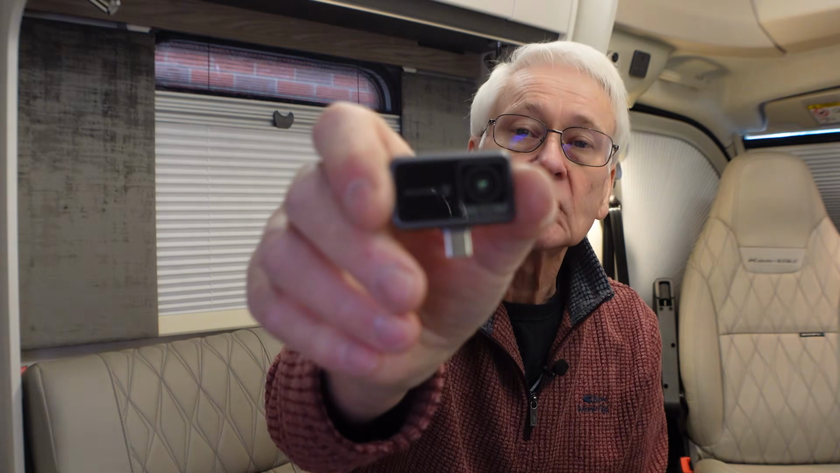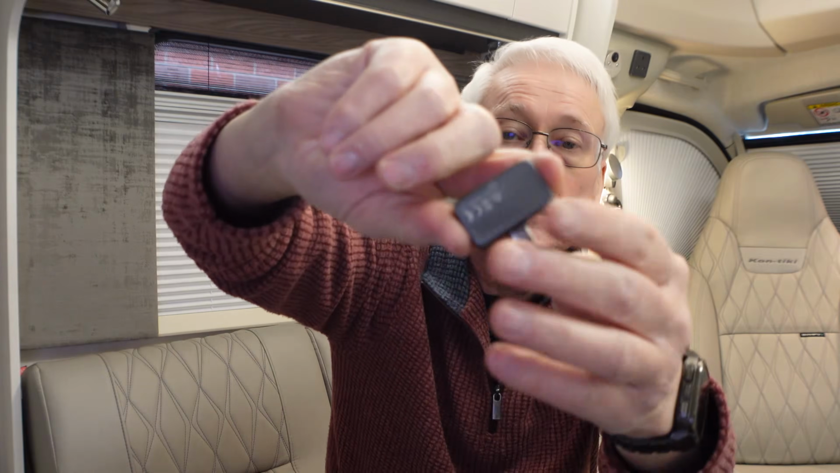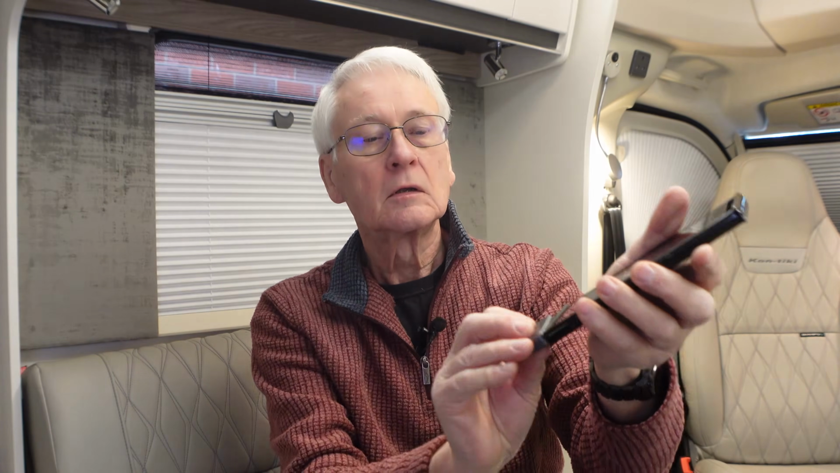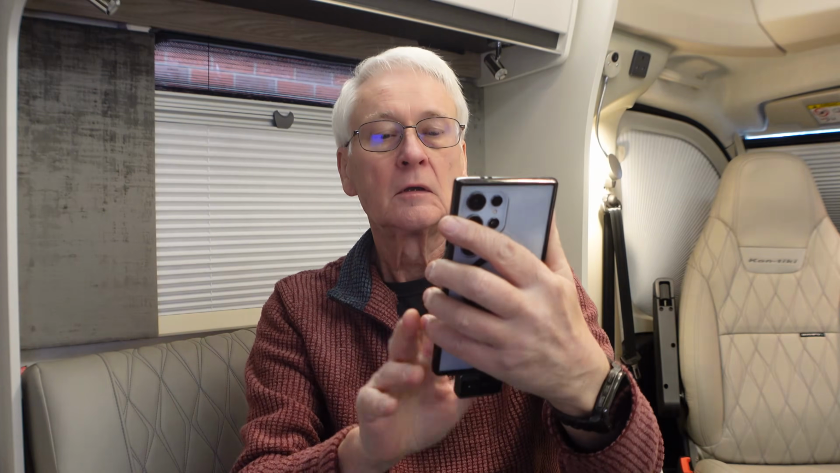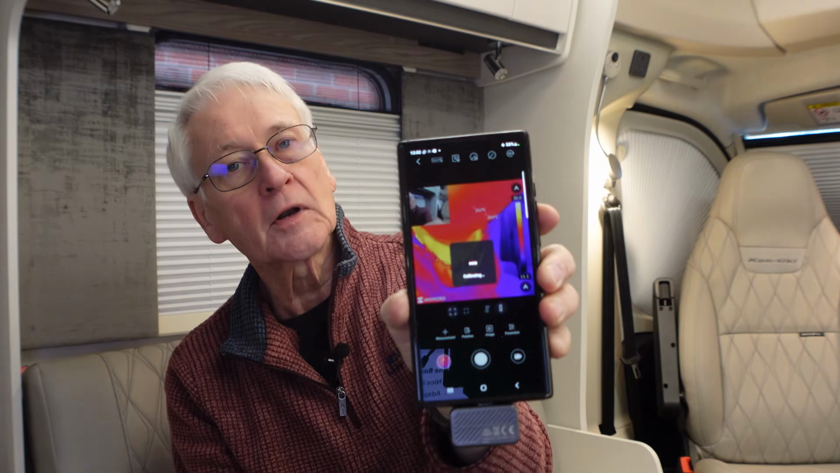And this is the unit itself. Quite small, as you can see. USB-C connector on the bottom, and that's it. And of course, you've probably guessed by now, you need a phone. It works with iPhones and with Android, and really to get it to work all you do is plug it in, enter your passcode or your fingerprint or whatever you do, and it starts an app up on here.